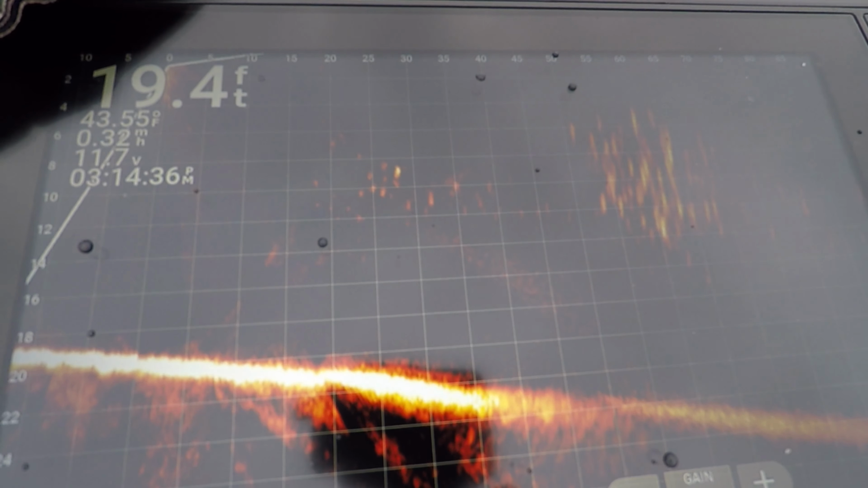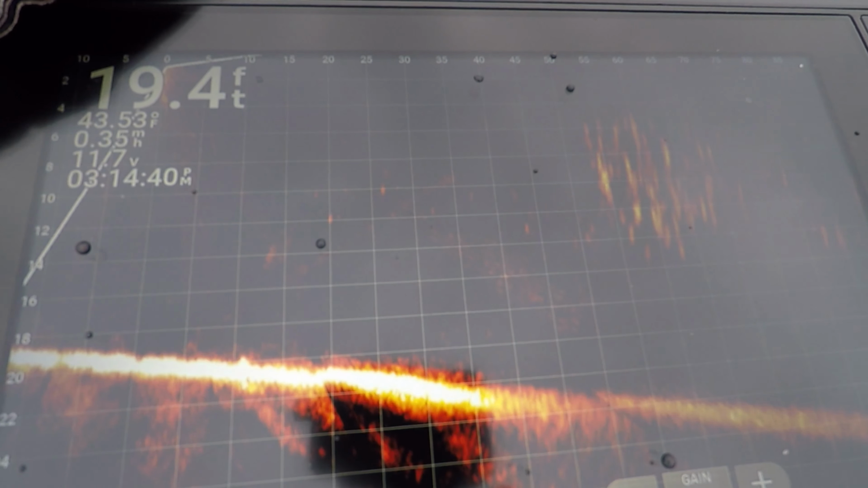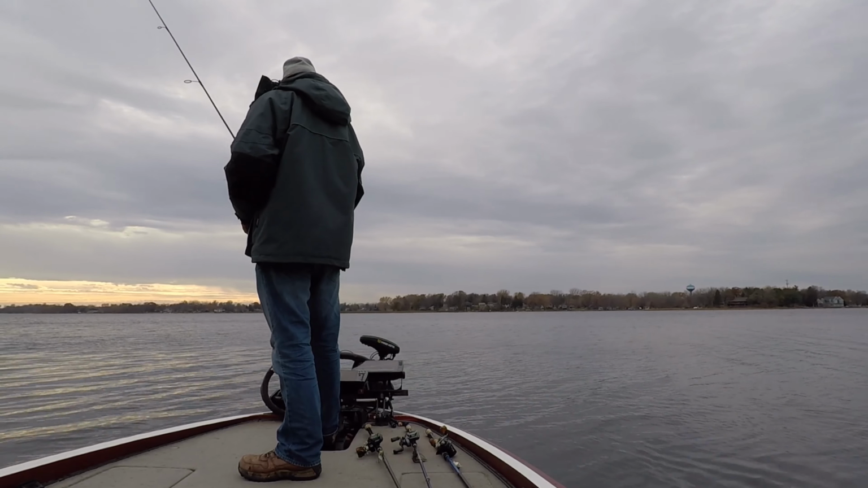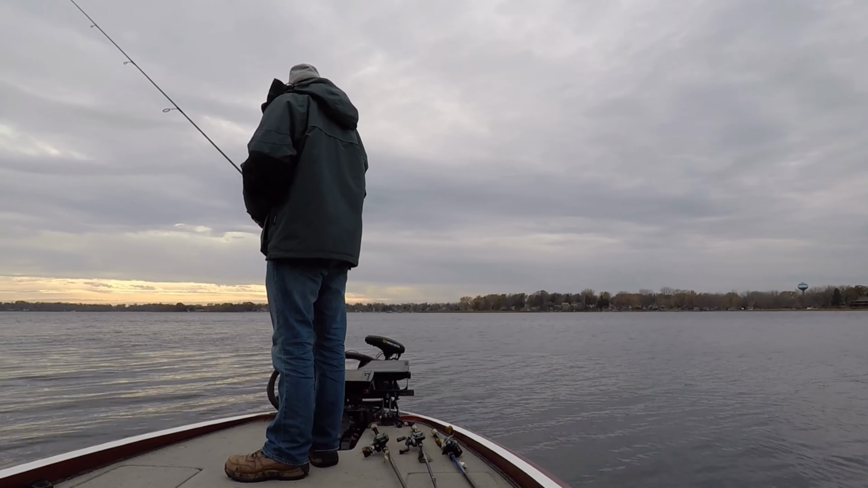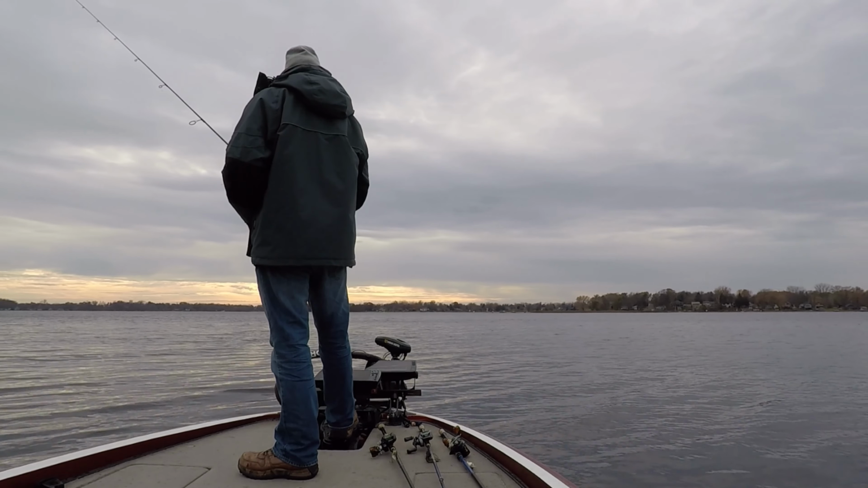So just make sure you got your, there's so many of them down there right now that I can't actually tell where my thing's going, but having distance, seeing them, and dropping it down and keeping it above them, they come up and grab it. That's the tip.